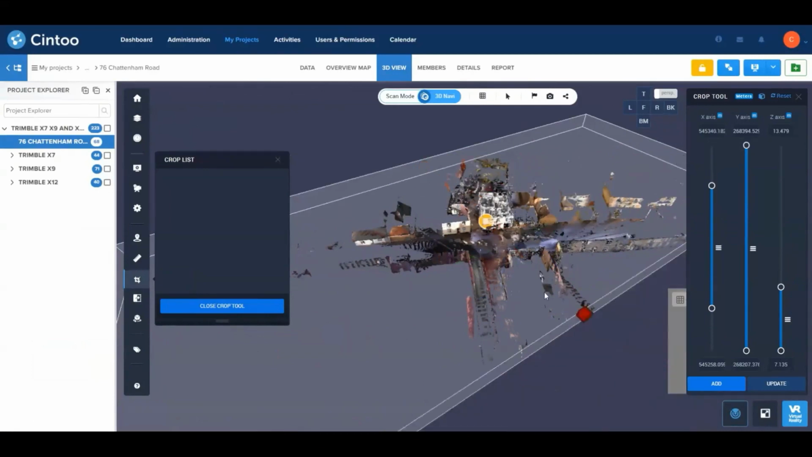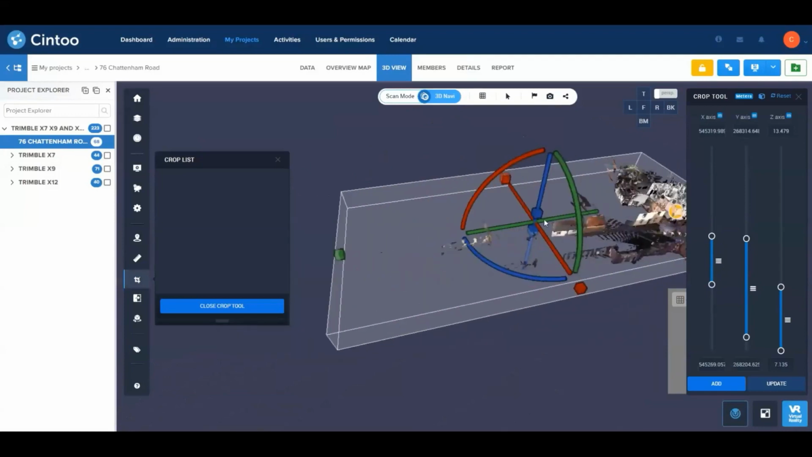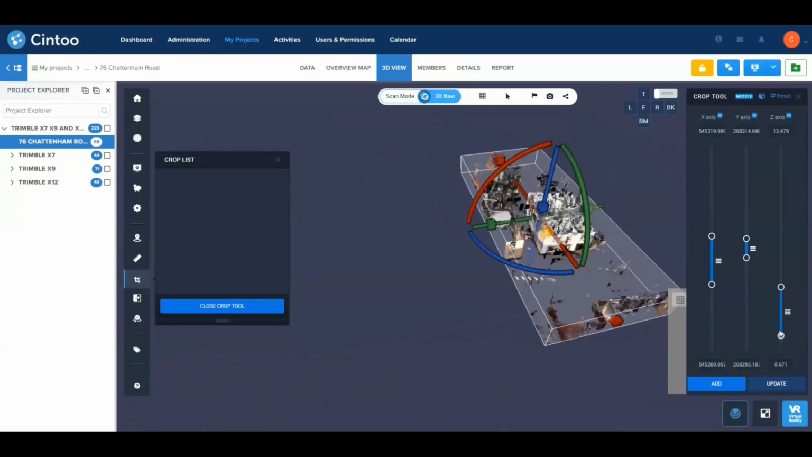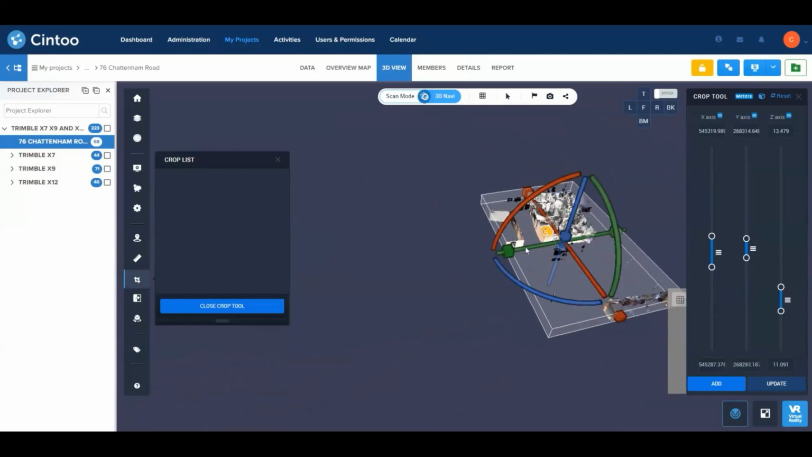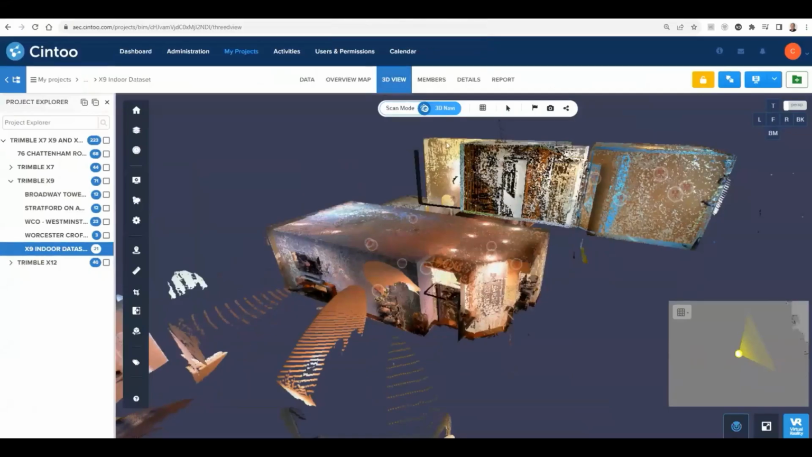You can slice the data, a little slice for an elevation, for a floor plan, whatever it might be. And then you can ask Cintoo to say, please give me a point cloud file just from the slice that I just created. And the end user can export that file directly into a Recap format so that he's ready to work in AutoCAD, for example.